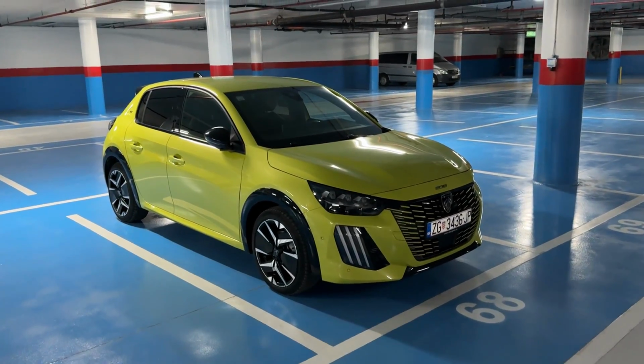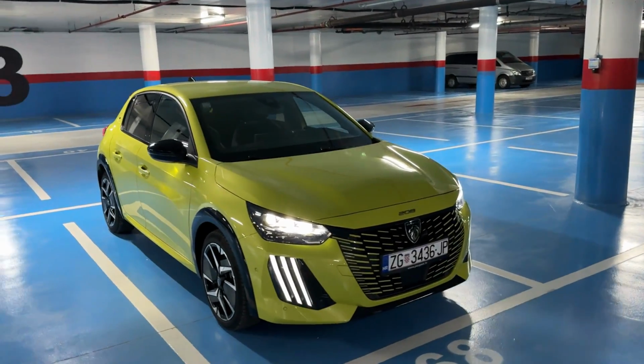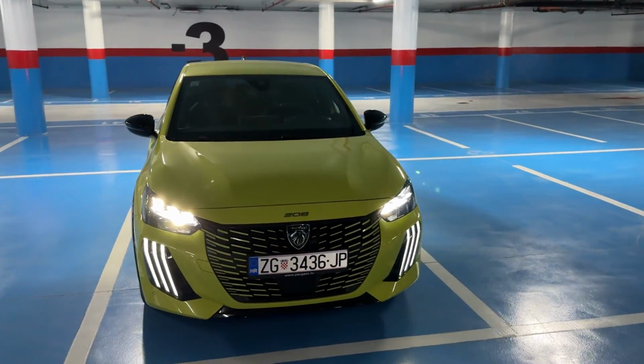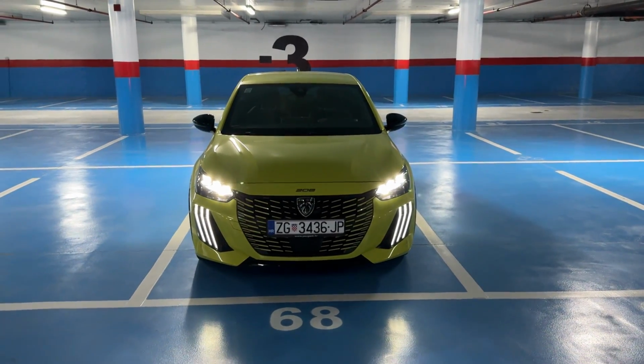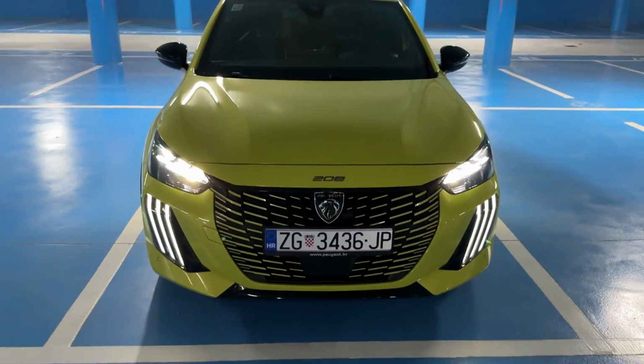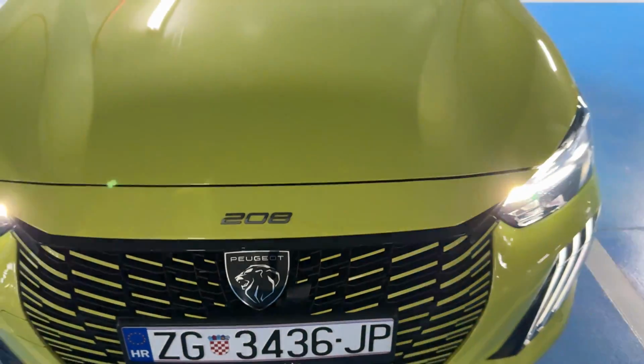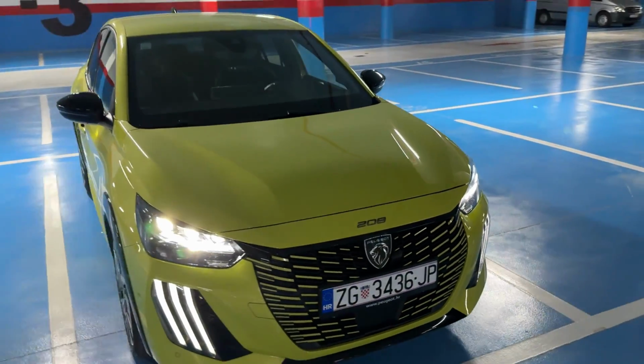Hello guys, good evening. Today I am taking you on a night point of view drive with the new Peugeot 208. This is the facelifted version and we have the 48-volt hybrid powertrain in this one. So here on the front on this facelifted version you can spot the new daytime running LEDs, the new grille, as well as the new badge. I really love this spec, this yellow color.